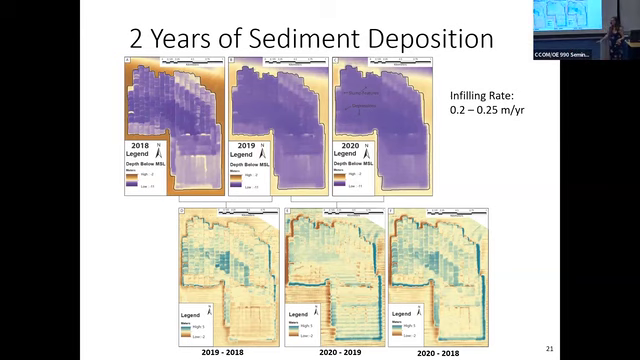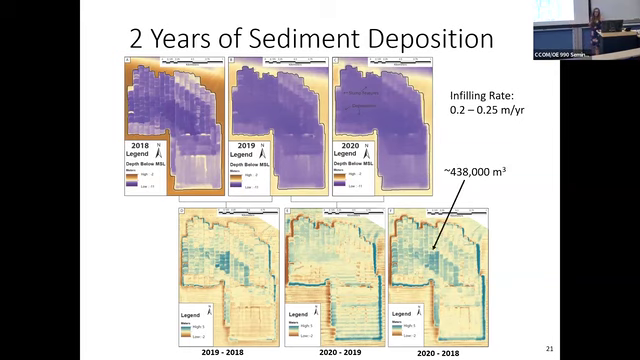That's that muddy sediment. But what really interested me was this really bright green line on the side. If you look back at the side scan data, that's all sand. All right, that's clean quartz sand that's been moved with bed load into the dredge pit. So if I do some quick math for the volume of sediment being accumulated in the bottom of the dredge pit over those 2 years, it's about 438,000 cubic meters of mud being deposited in the bottom of the dredge pit, which is a lot of mud.